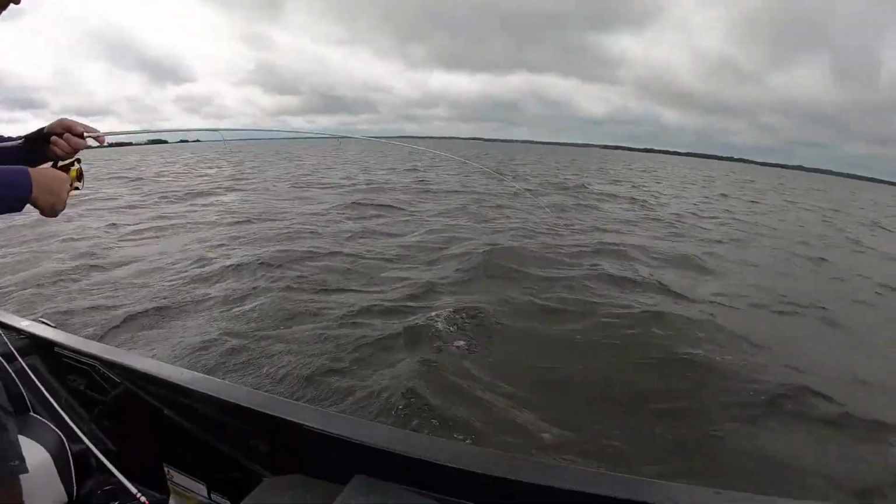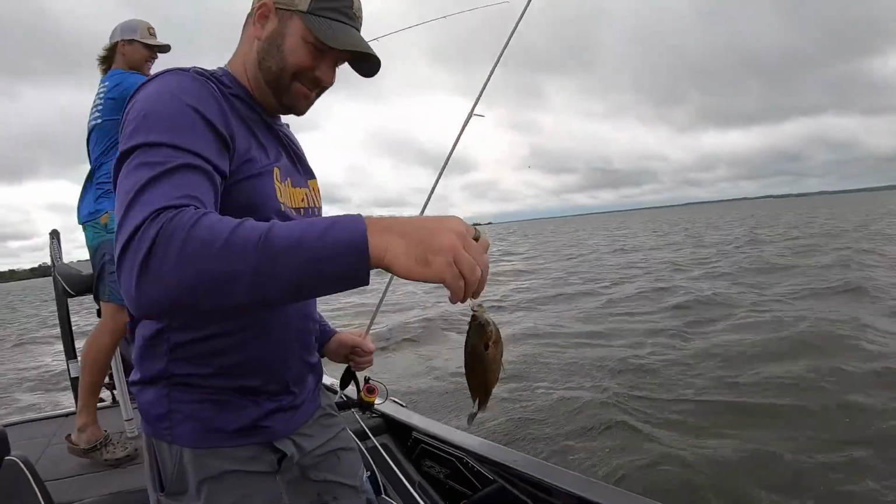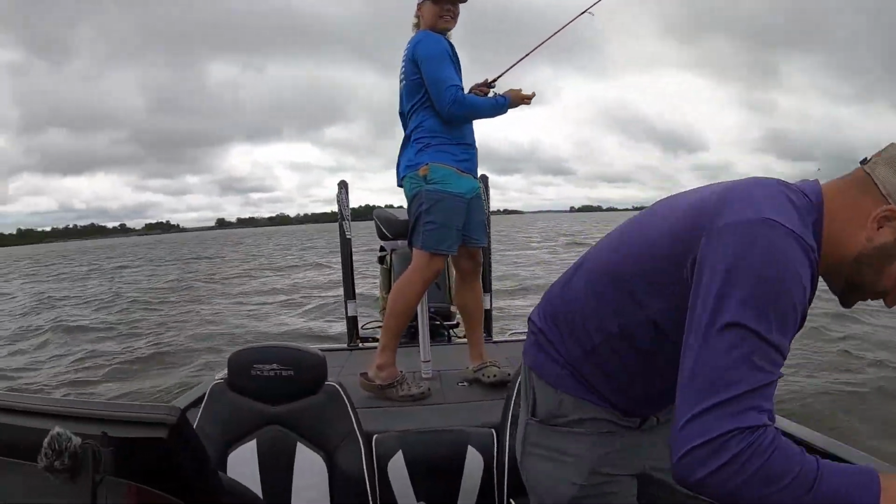What you got there, old Cajun Cannon? Oh, perch jerk. No, bluegill. We catch them all. That is greatness. Get bigger, I think.